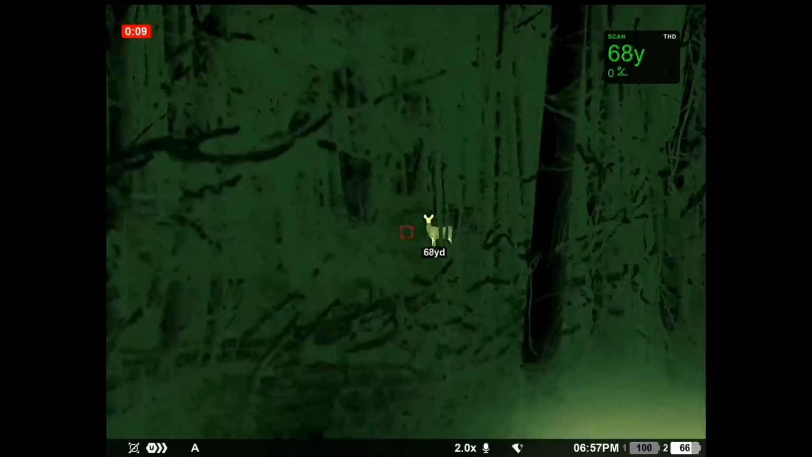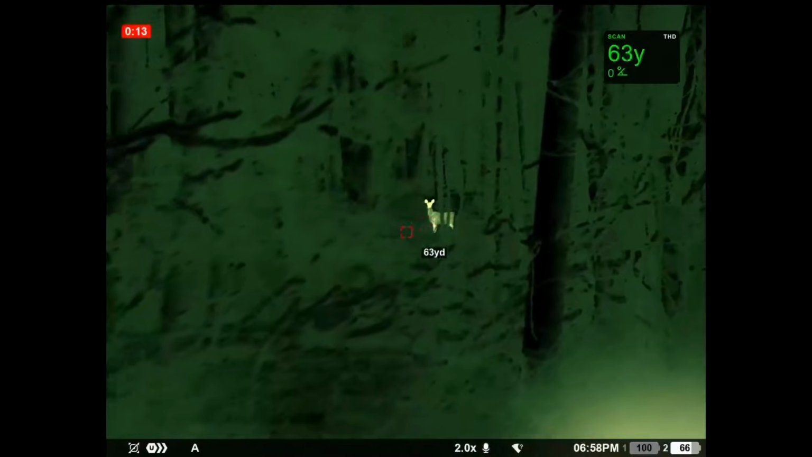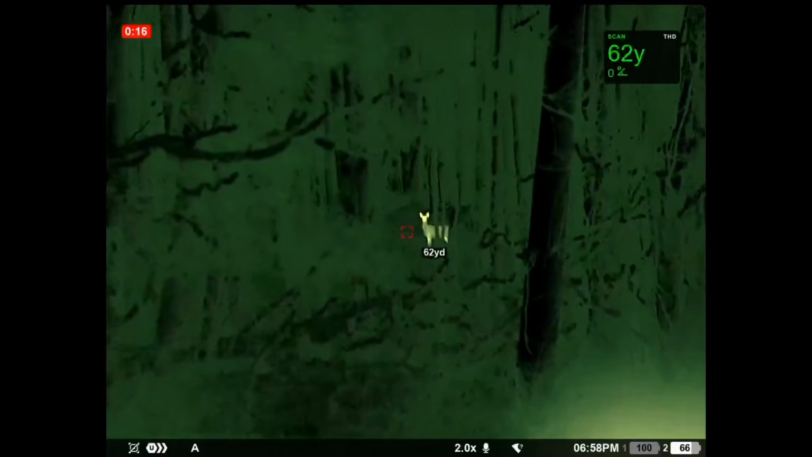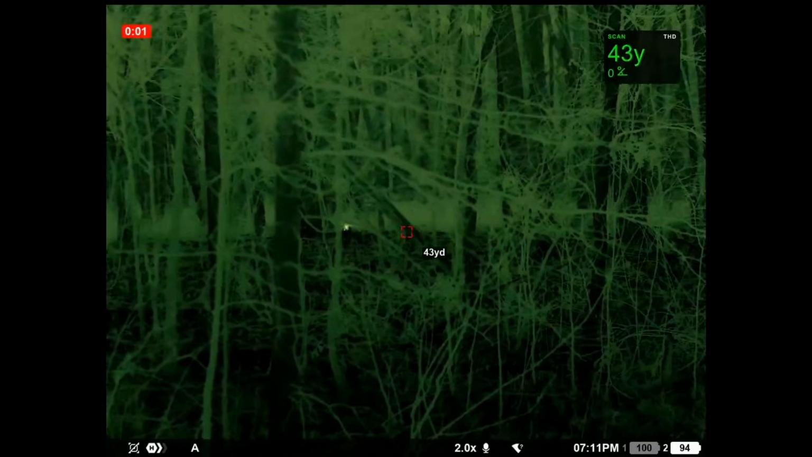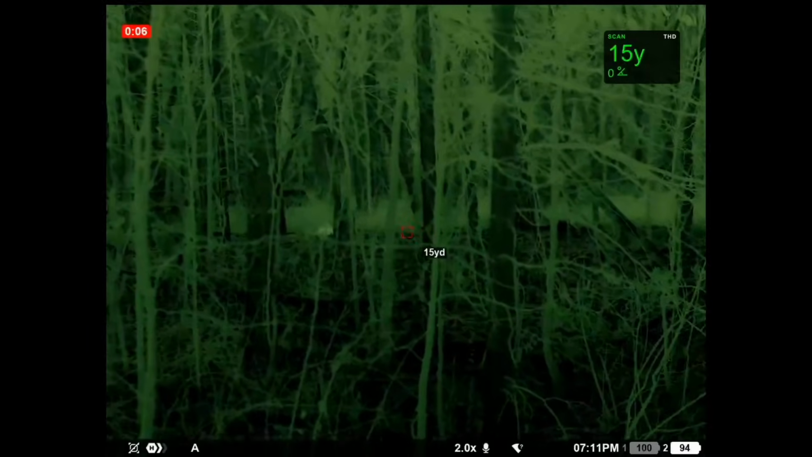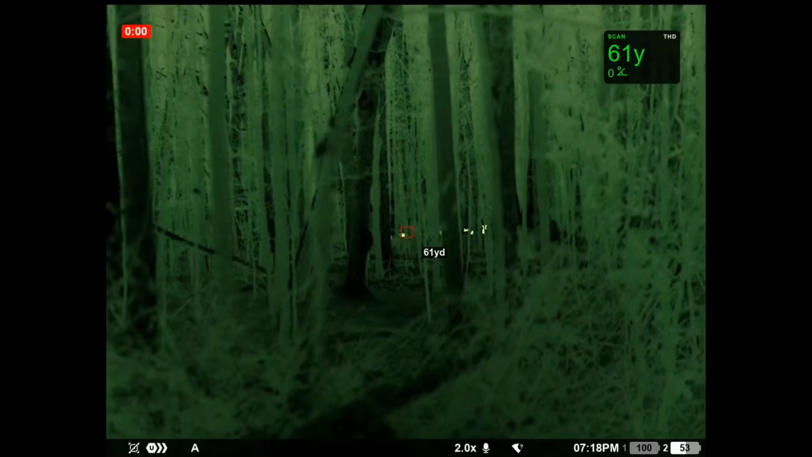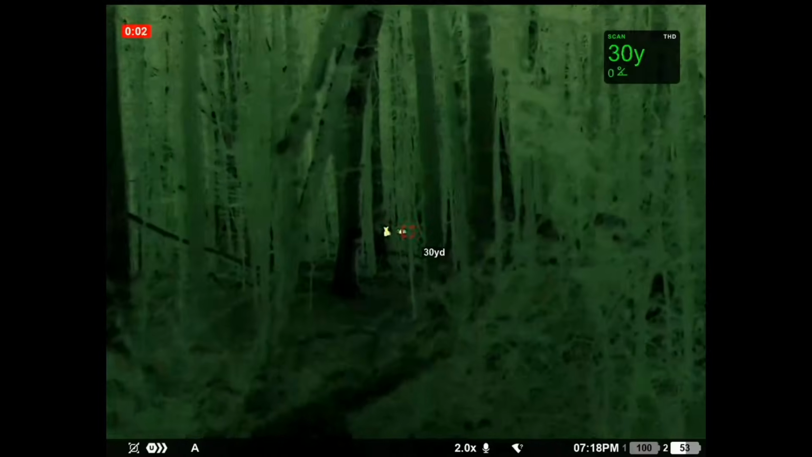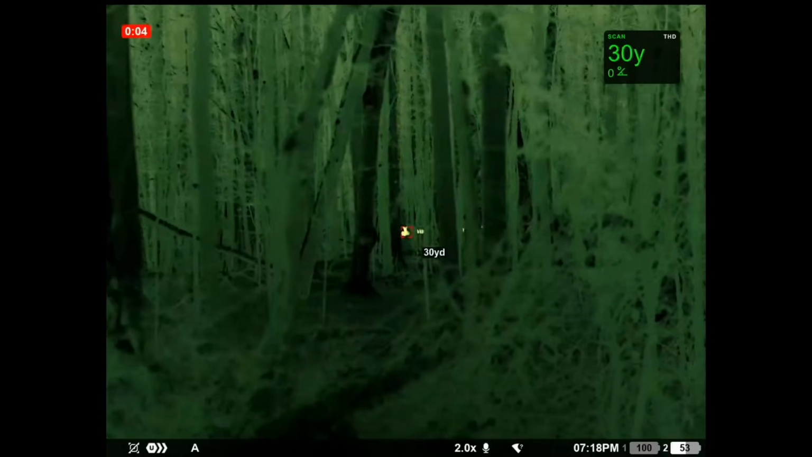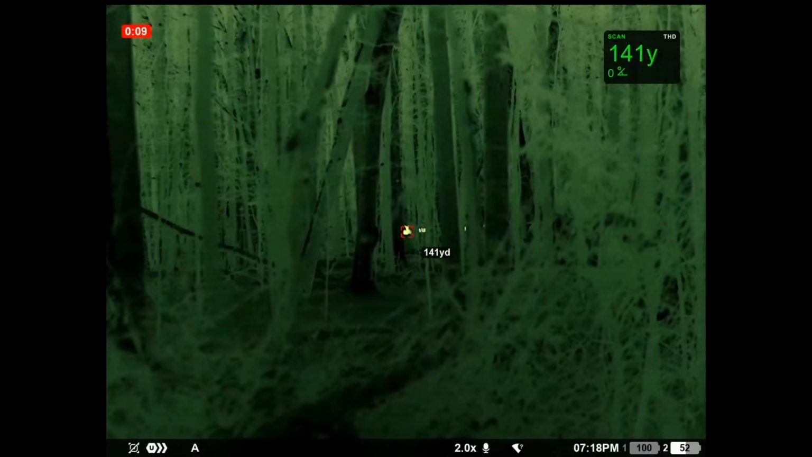Hey there, where's all your other friends? There's like 5 or 6 deer bedded down. Yeah, you can see them way back in there, about 140 yards back in.